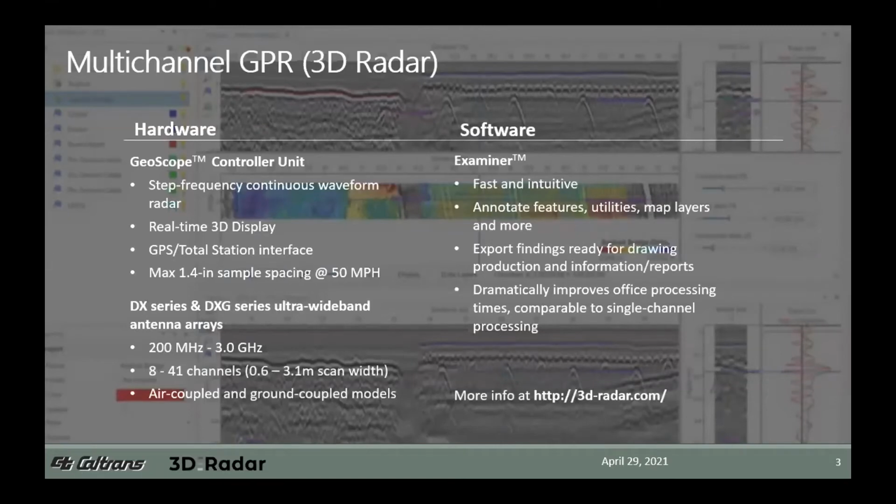Now, the multi-channel GPR systems, there are a couple of other suppliers for it, but we're going to focus on the 3D radar system today, and it's essentially a two-component system. You have your hardware end and your software end. I'm going to keep it very simple. The hardware is a frequency domain controller, and you can couple it with either an air-launched or ground-coupled antenna array. And that controller allows you to collect high-density radar data at near highway speed.